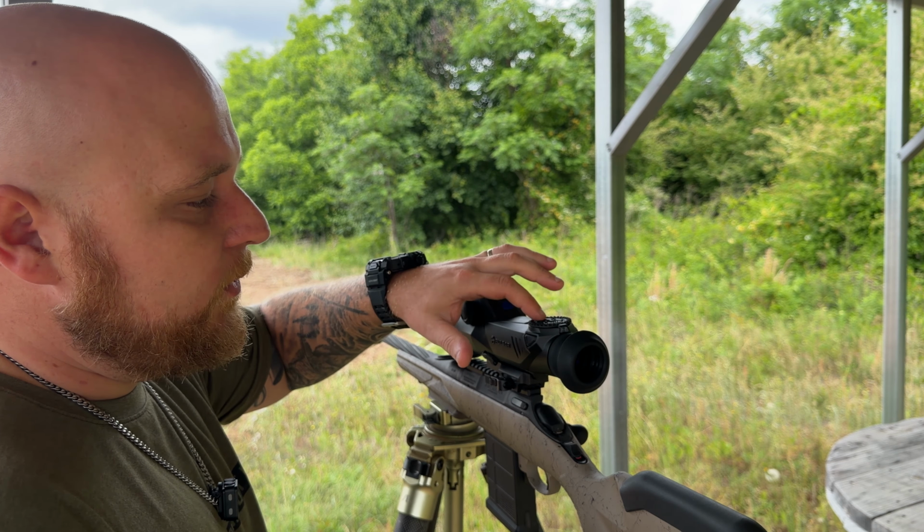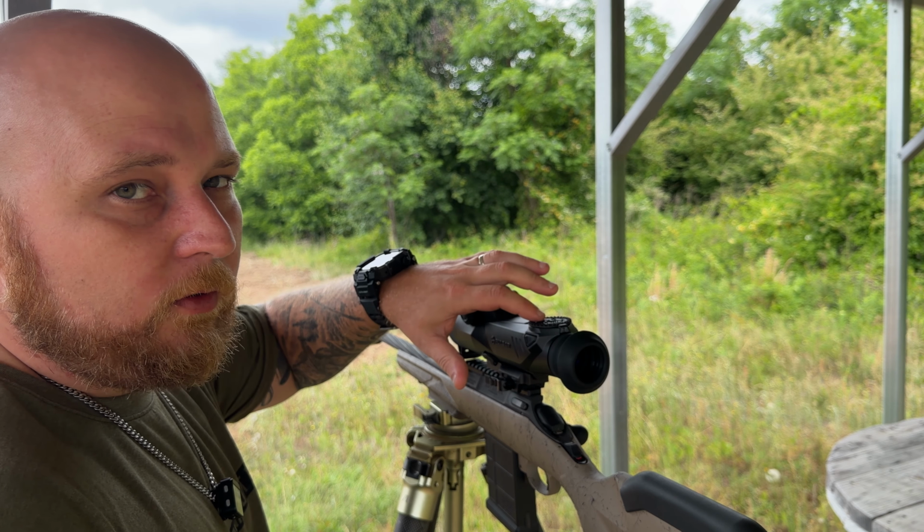On top right here, you have your camera button. That's how you toggle either the video mode or photo mode, and also how you activate whether to record or capture a photo. Right here, you have a back button. Again, just how to navigate menus. And then you have your menu button in the rear right here. So now we're going to take a look at the inside of the scope and show you guys how to get this thing zeroed.